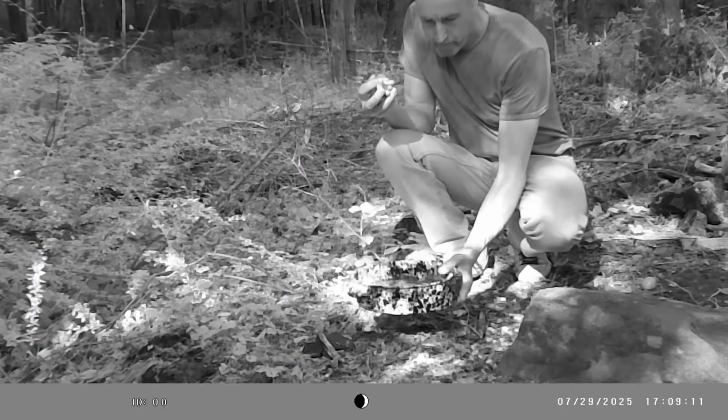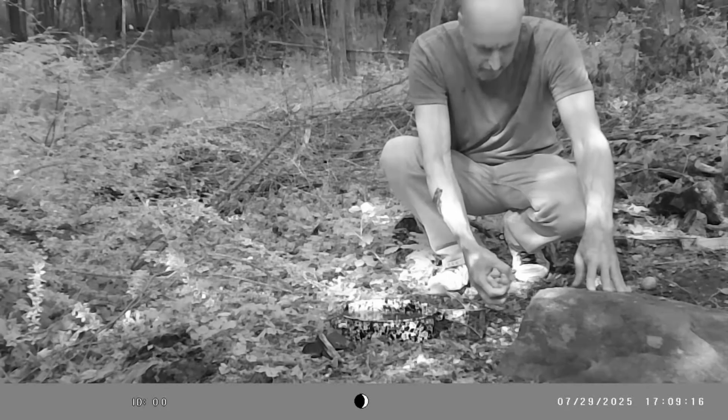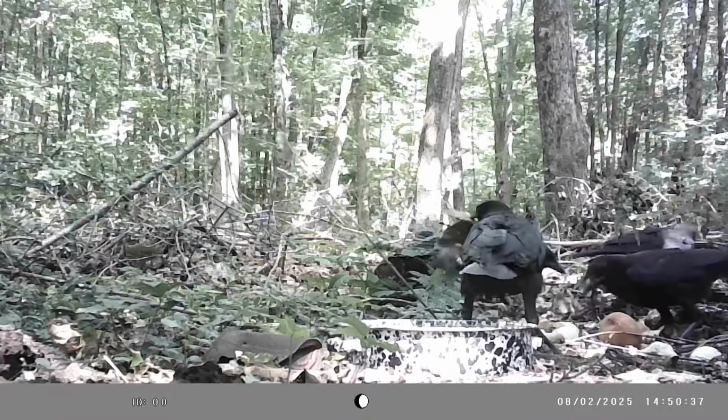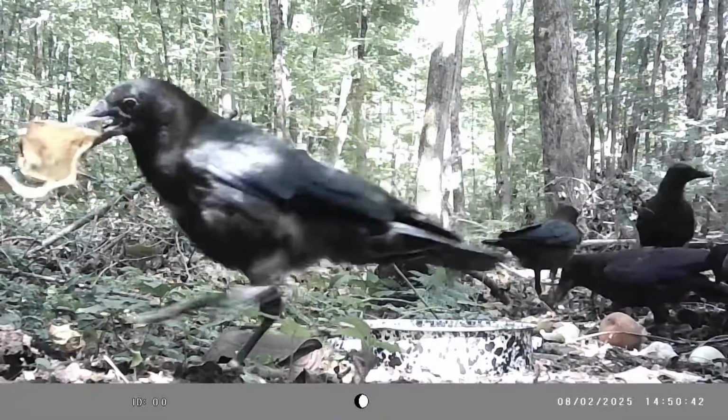Okay, so I got some fresh water here, and I've got some peanuts that I'm going to put out here. So we'll see who comes for the peanuts. Here's my usual group of crows. They're usually the first to the party.